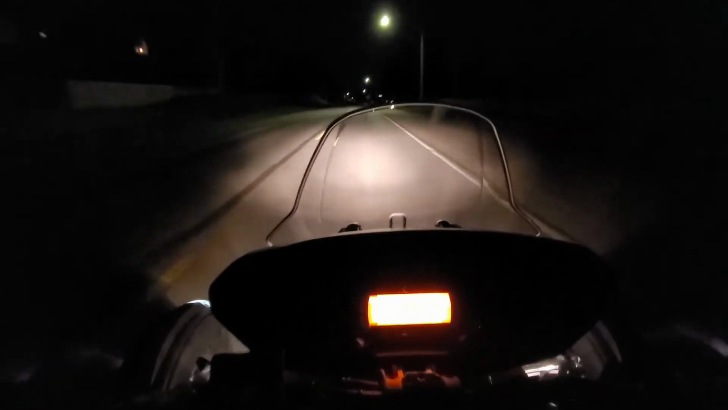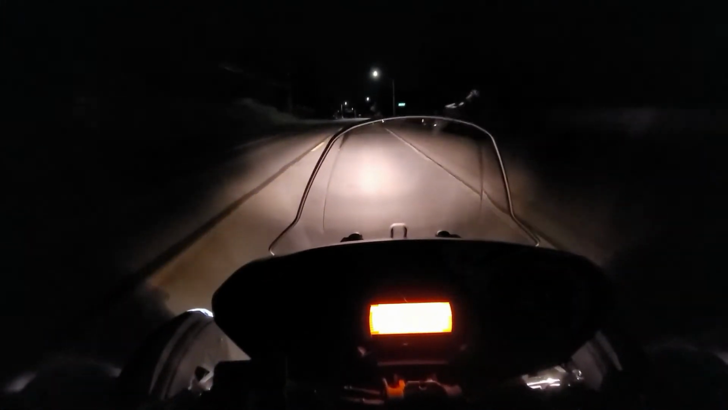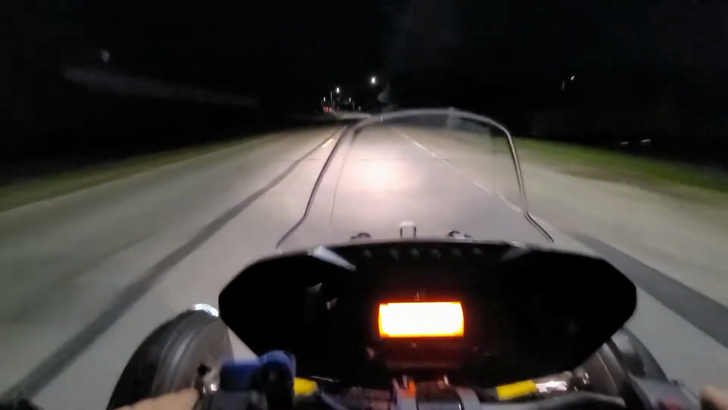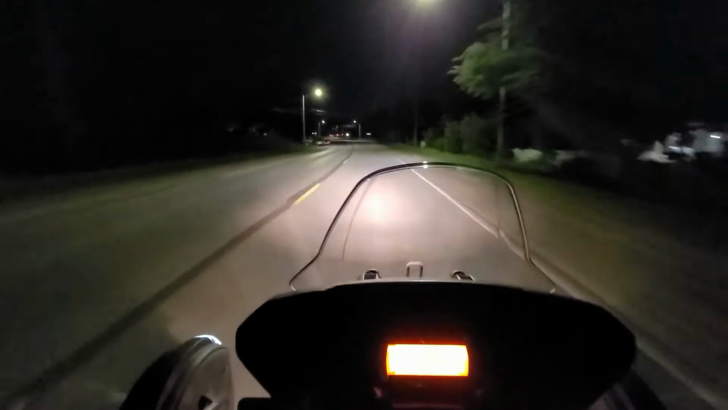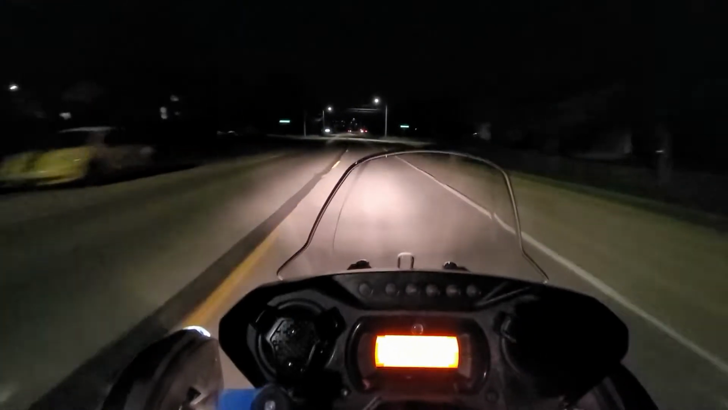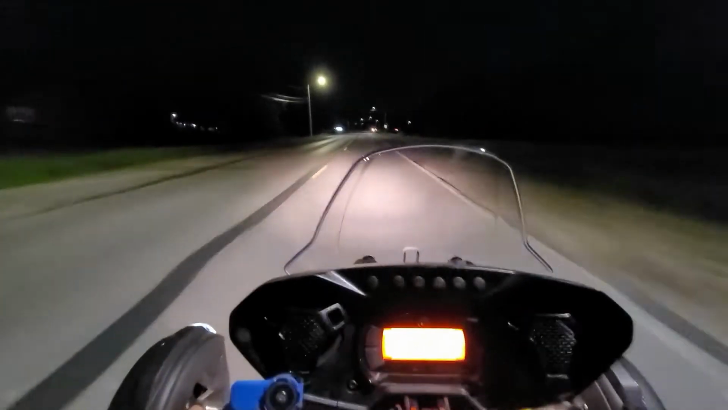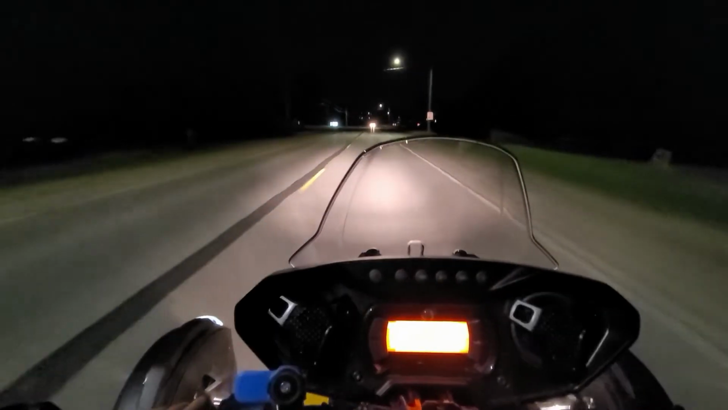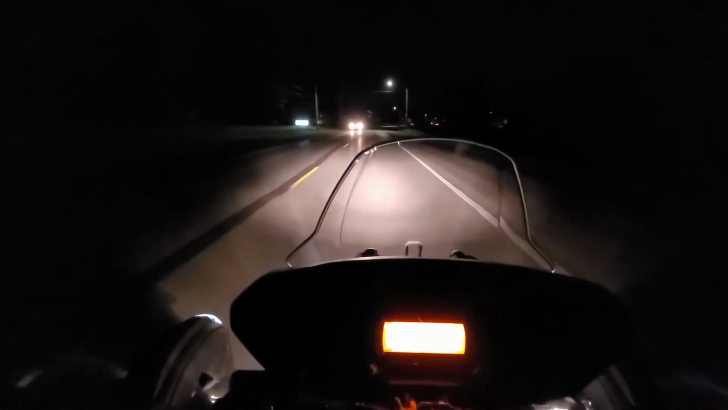Yeah, you can see in these dark voids just how good the lights are. They cover my lane entirely, and they also cover the left lane actually pretty well there. You can see all the way over across the other lane, and it's out a good ways. You can see out further. It illuminates farther out things than it does closer things. So I think that's pretty good too.